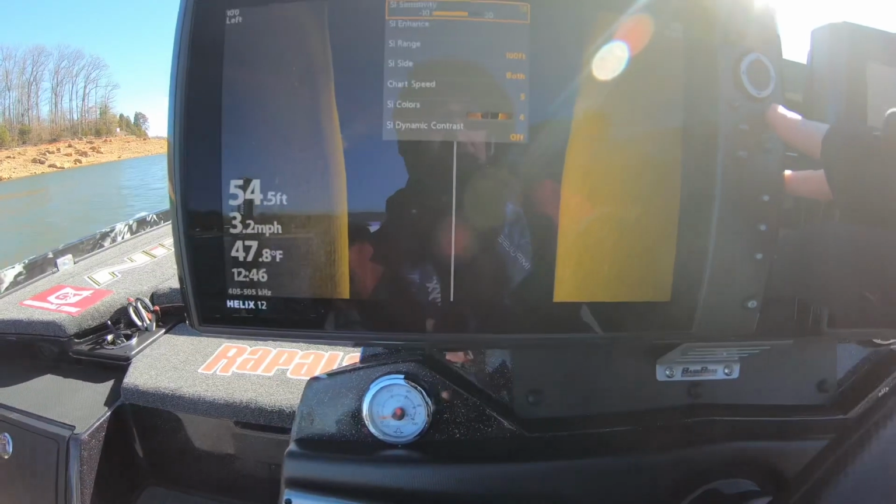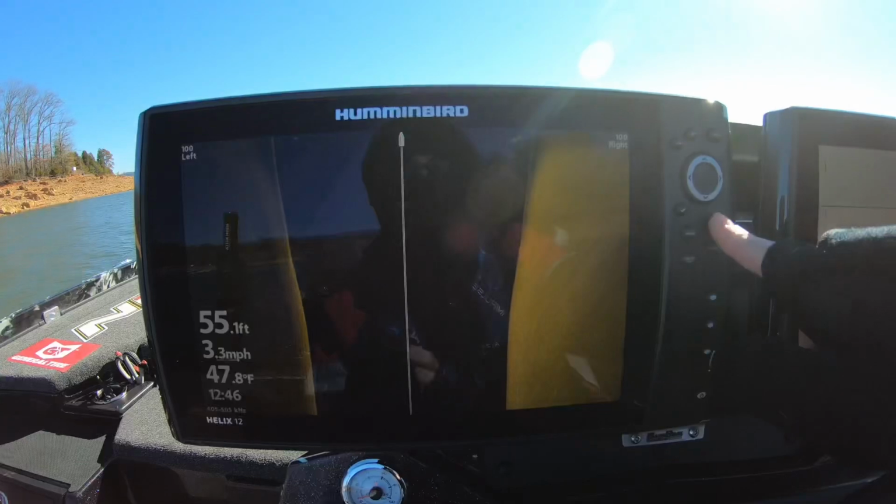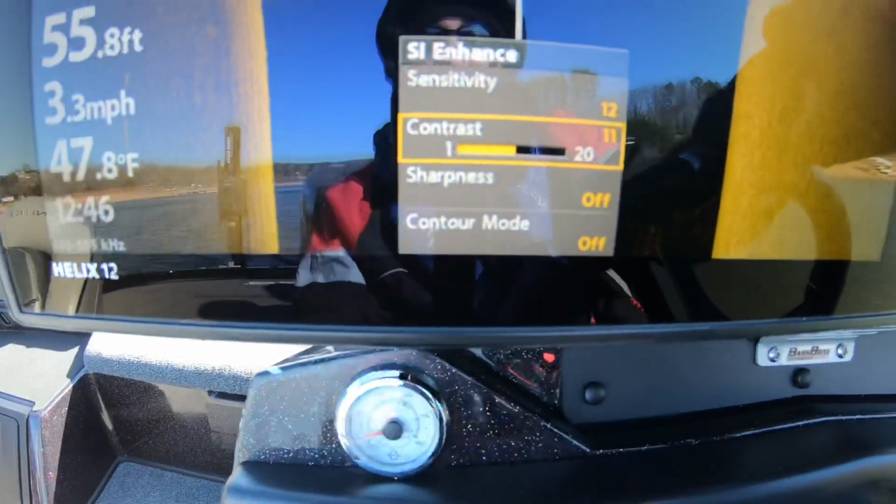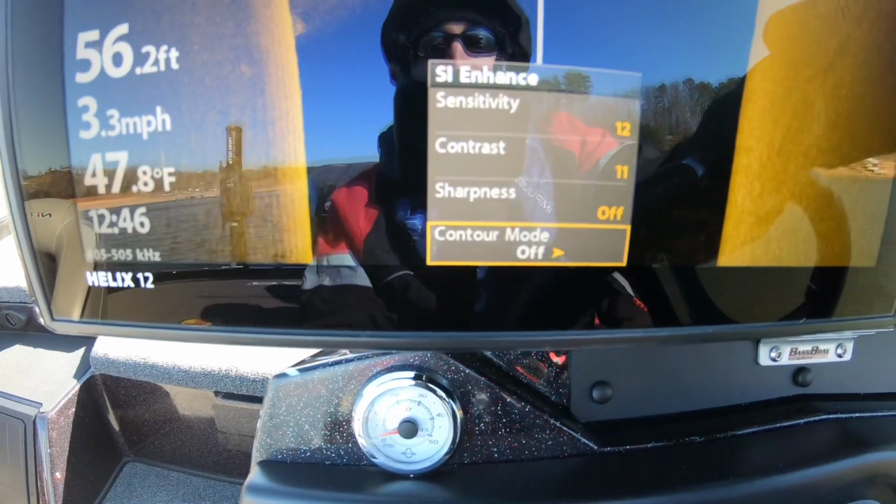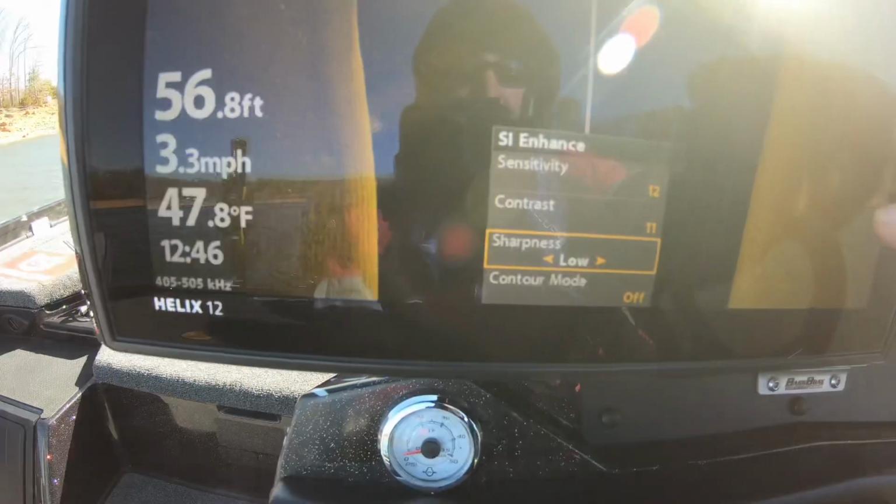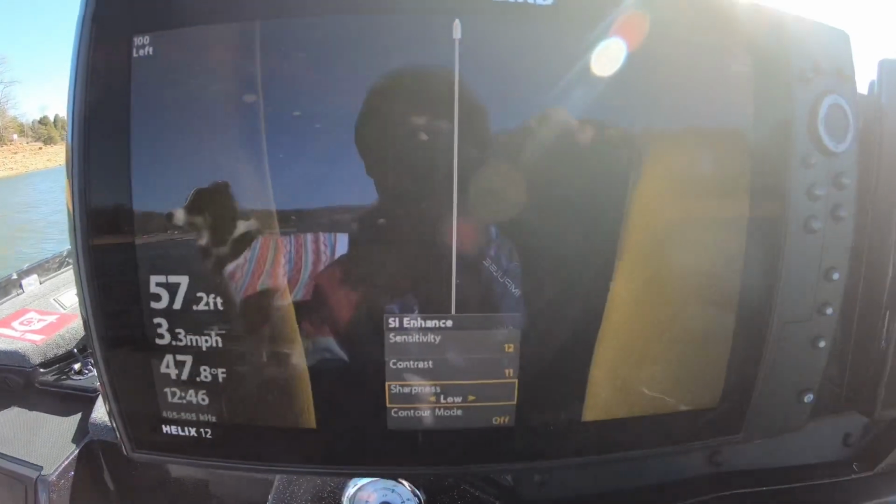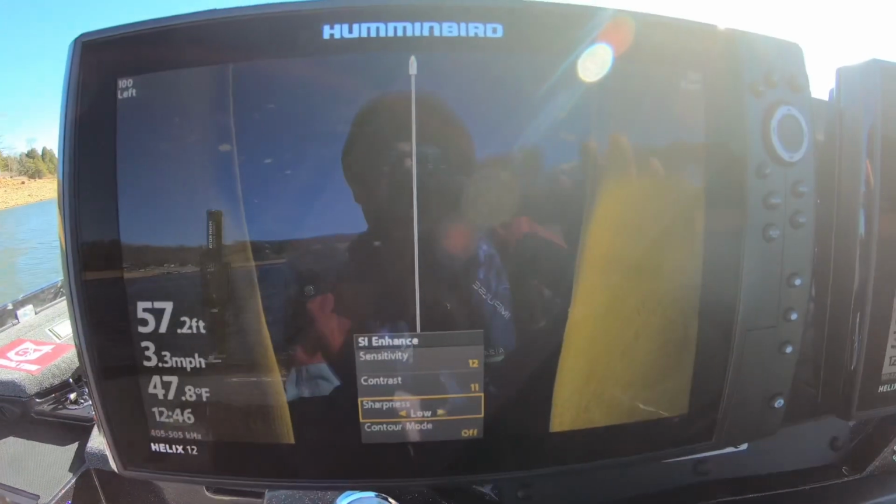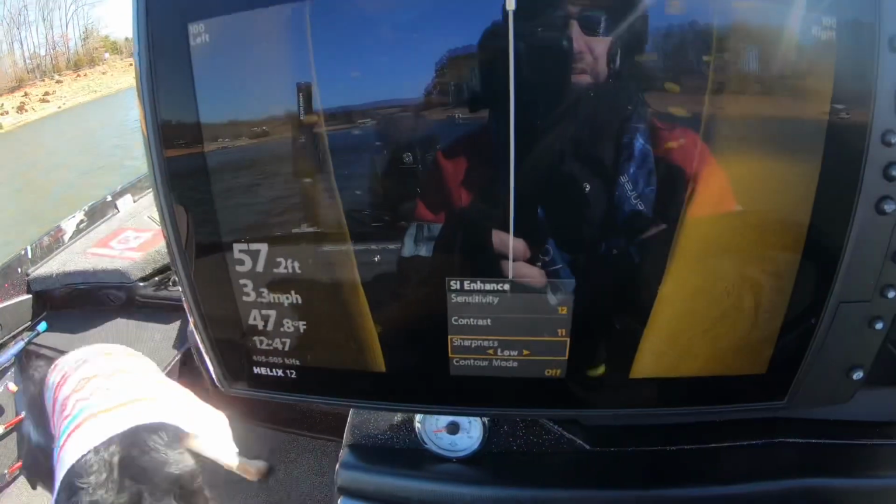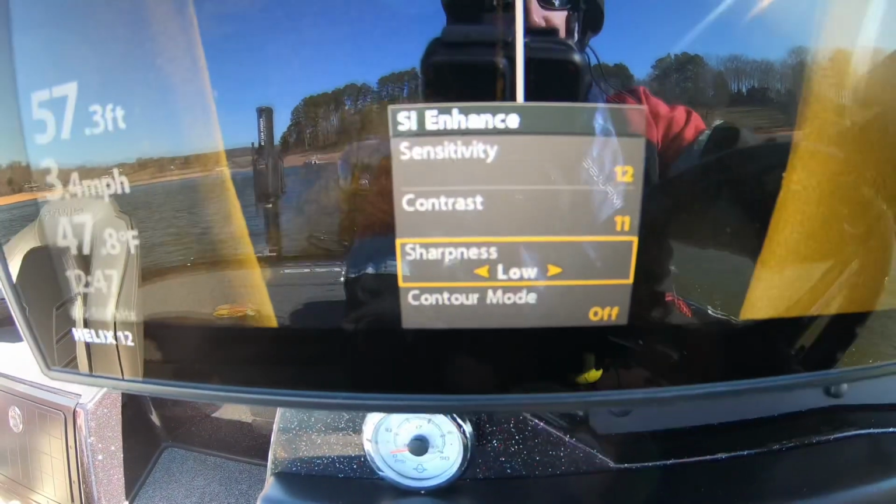455 settings. So just to show you here, to do that, hit menu once, go down to enhance, and this has really got your stuff to dial that in. The only other thing I haven't done yet is, actually not contour mode, I don't want that, I want my sharpness on low. But with my sensitivity at 12, contrast at 11, man, it's reading pretty doggone good on that 455. I know it's a little hard to see with the glare and stuff, but it's really reading pretty good. But some of those settings right there to help get you started.